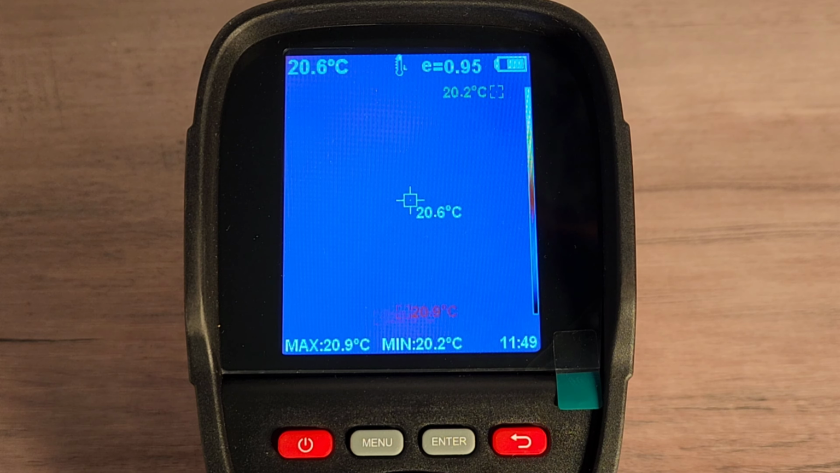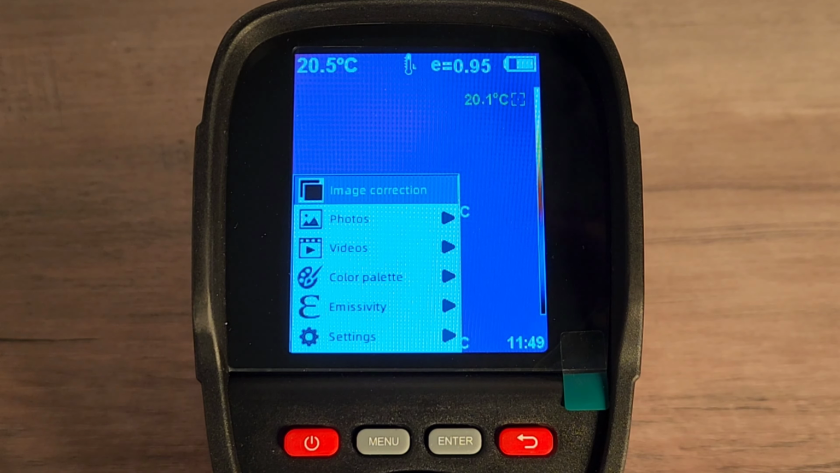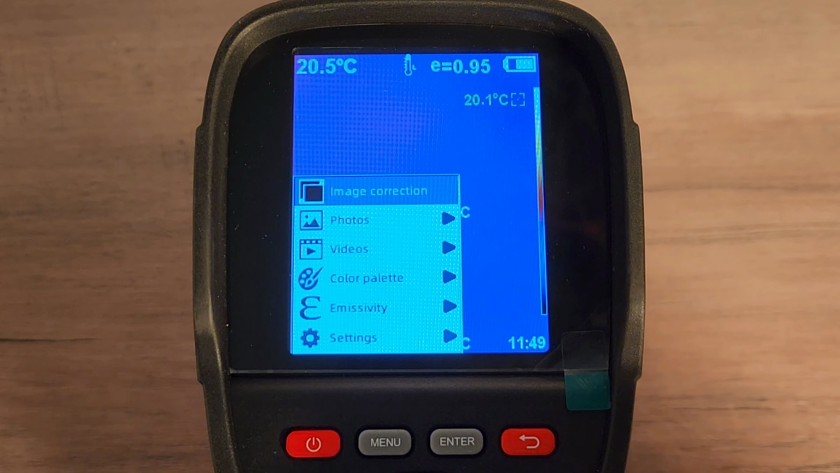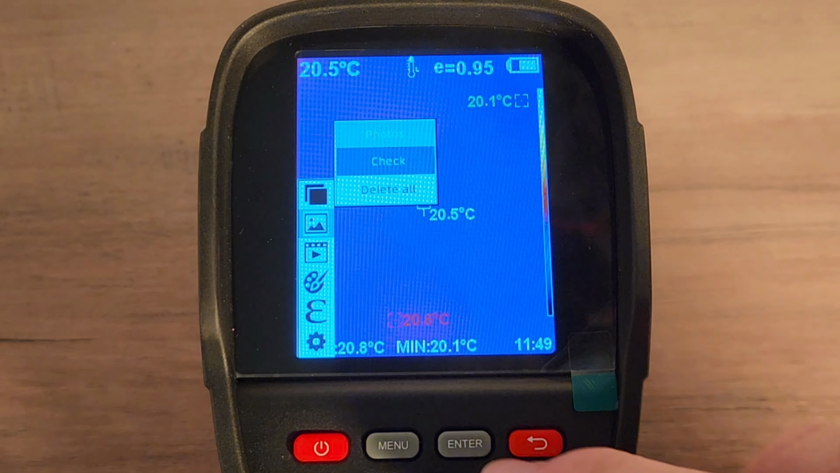KAIWEETS thermal imaging camera has a ton of menu functionality. Hit the menu button and bada boom, bada bing, look at that. Image correction, photos, videos, color palette, emissivity, and settings galore. So what do you want to look at? Well, let's just try photos, for instance. Hit the enter key, check them.